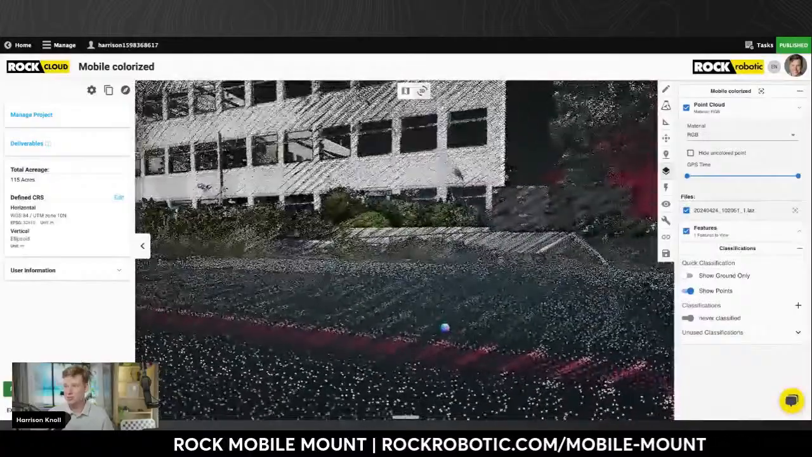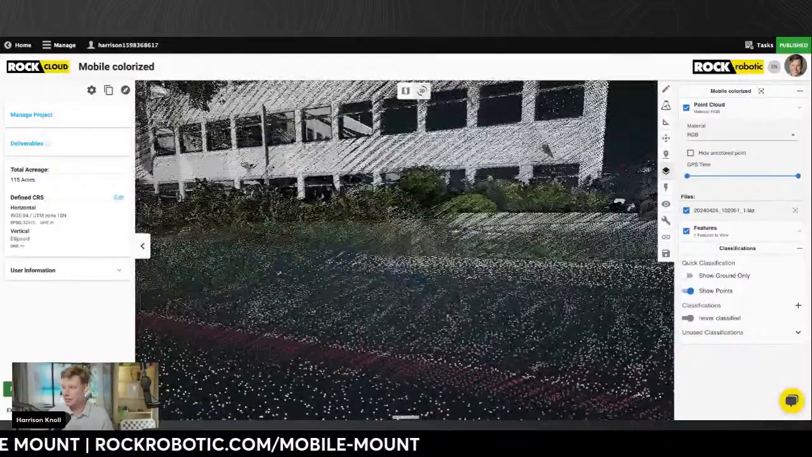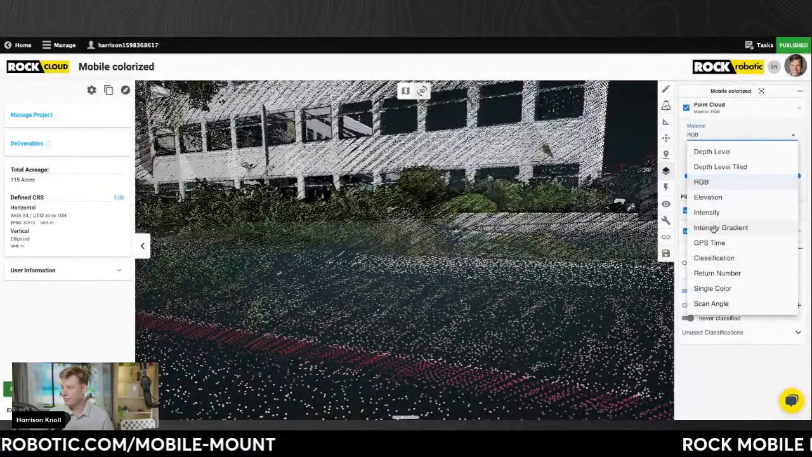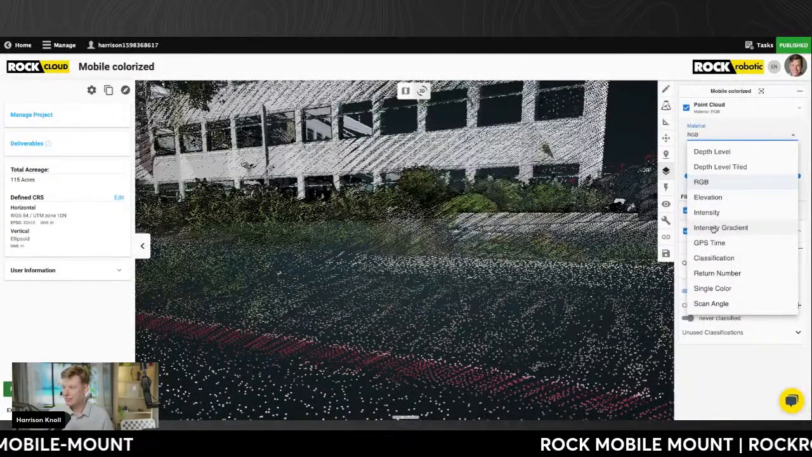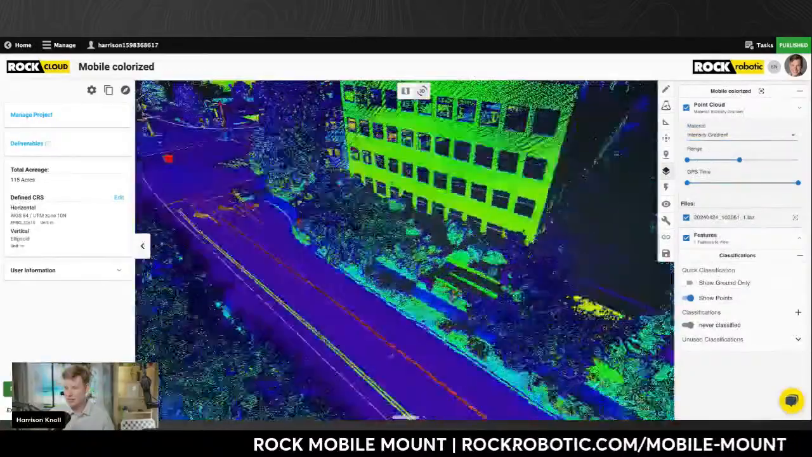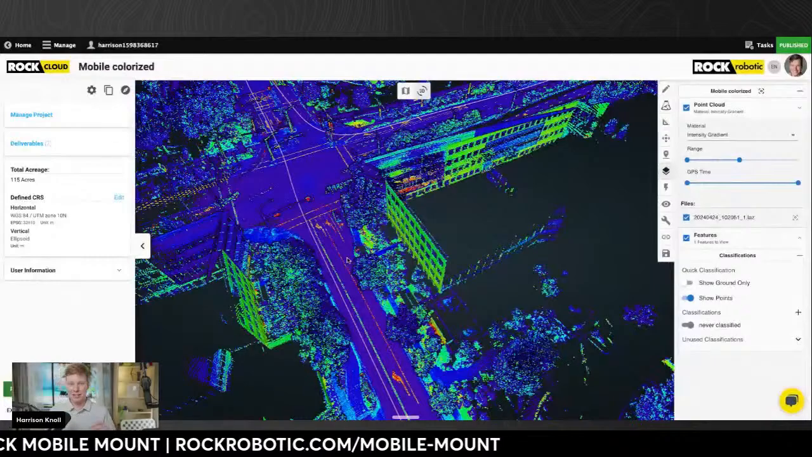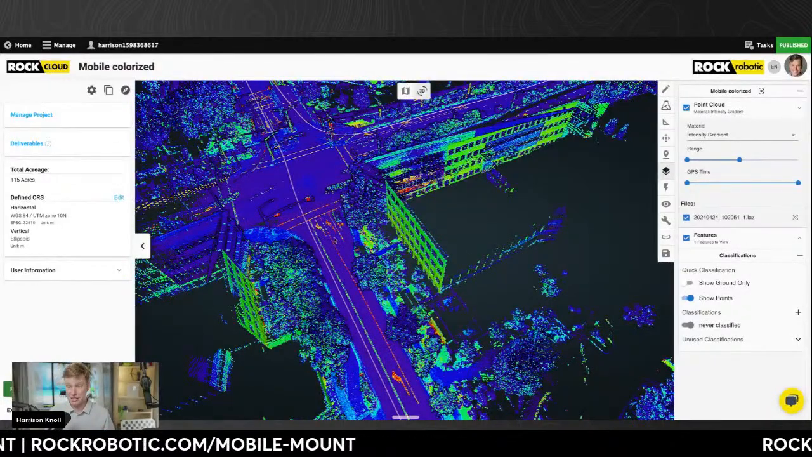So, really beautiful colorization of the point cloud. But I think the more important thing, well, nothing is more important, but coming over to the intensity gradient. A couple things I want to point out with the Rock mobile mapping system.